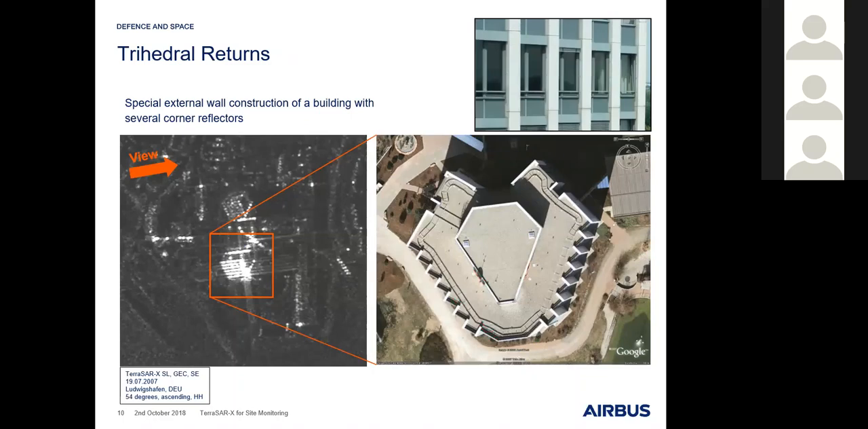This is the reason why we get these very bright lines here in the center of the SAR image. This is basically the layover that consists of several trihedral returns. So these kinds of objects can be observed very easily in a SAR image.